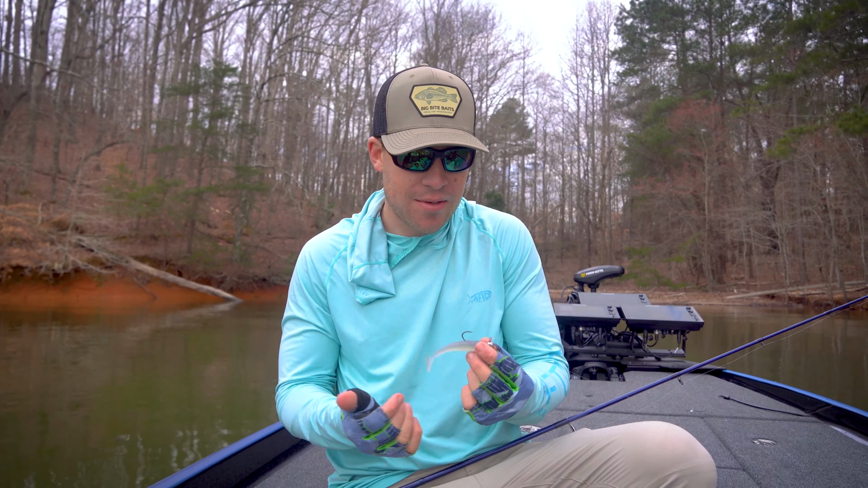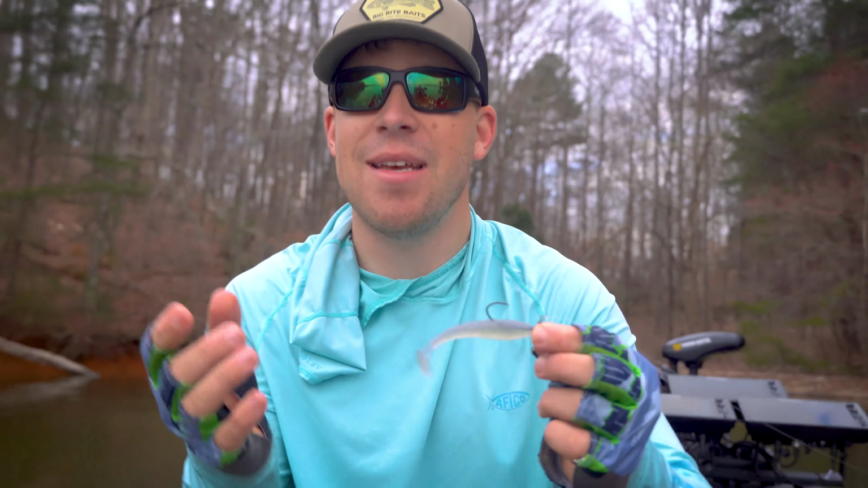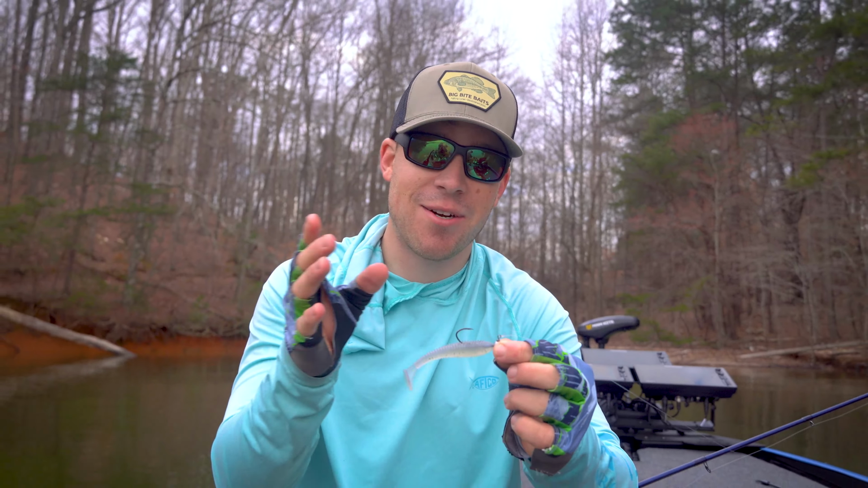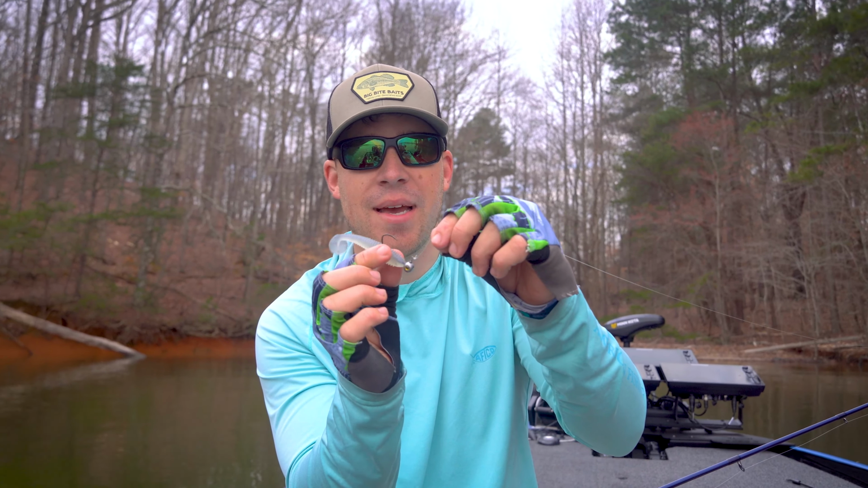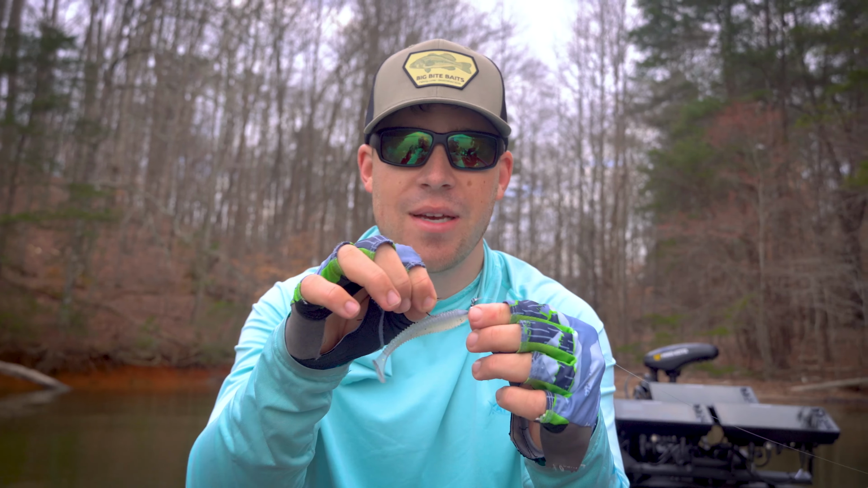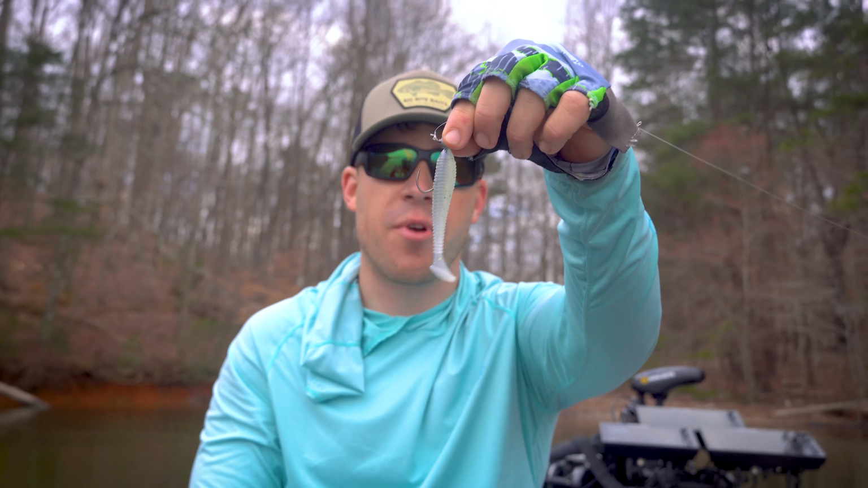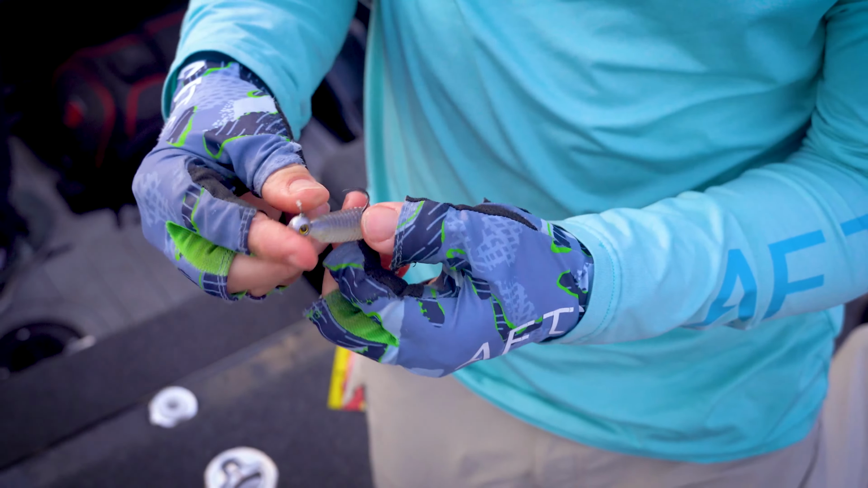And another thing that I use this for a lot is for swim bait fishing. We didn't really design it with swim baits in mind, but it actually turns out to be a really good swim bait jig head. One, the swivel allows the bait to get a lot of action, and that hook is small enough where I can use a heavy size, a 1/4 ounce, 3/8 ounce, and still have a little 3.3 inch or 2.8 inch size swim bait, which is really key.